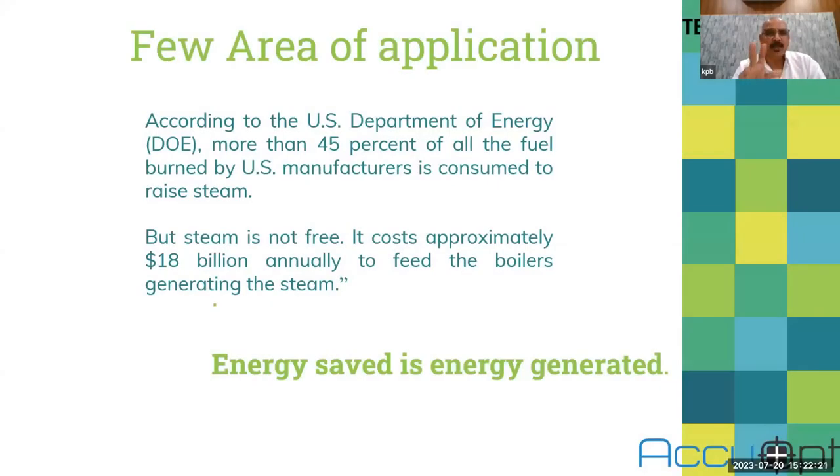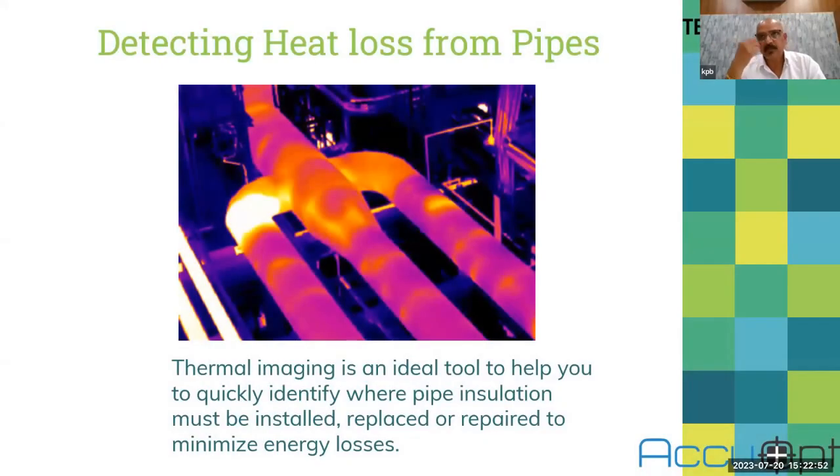So a few areas of application we can discuss. As I told you in the first instance, energy saved is energy generated. According to the US Department of Energy, more than 45% of the fuel burned by the US is consumed to raise steam. But steam is not free. It costs approximately 18 billion annually to feed the boilers generating the steam. So if you are transporting your costly steam from one place to another by using a pipeline, and you don't know whether this insulation is proper or not, you are unnecessarily wasting this energy.